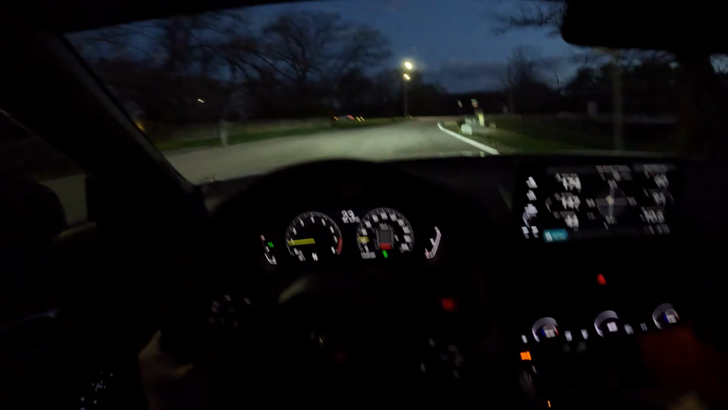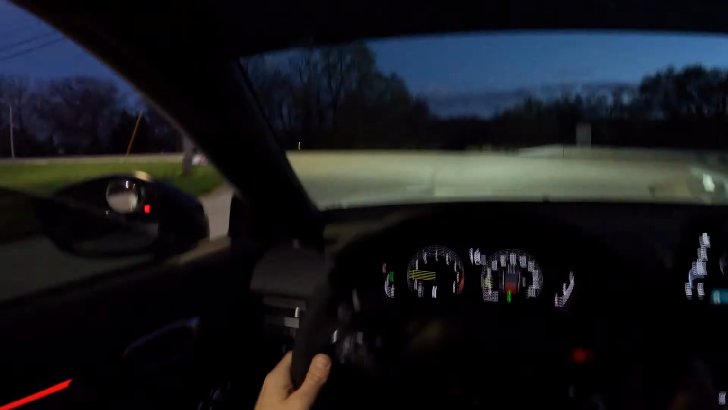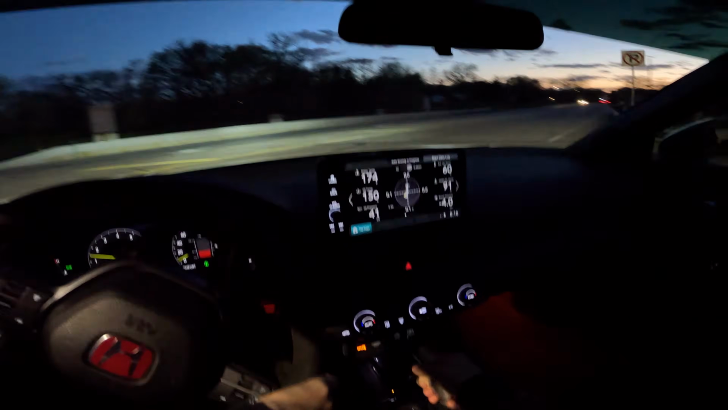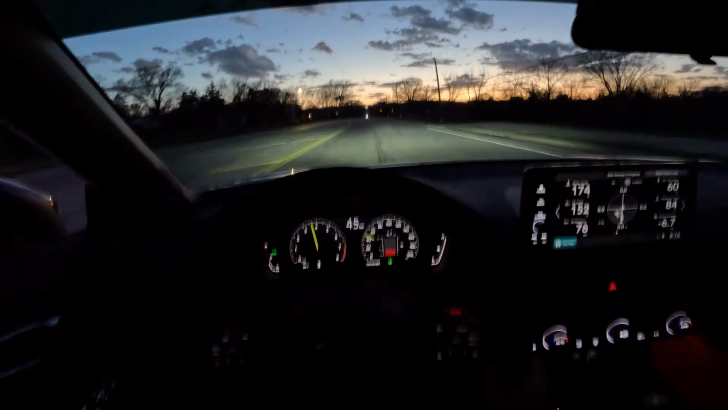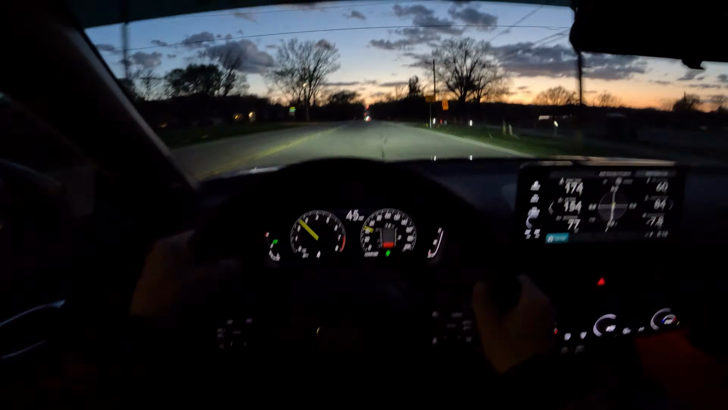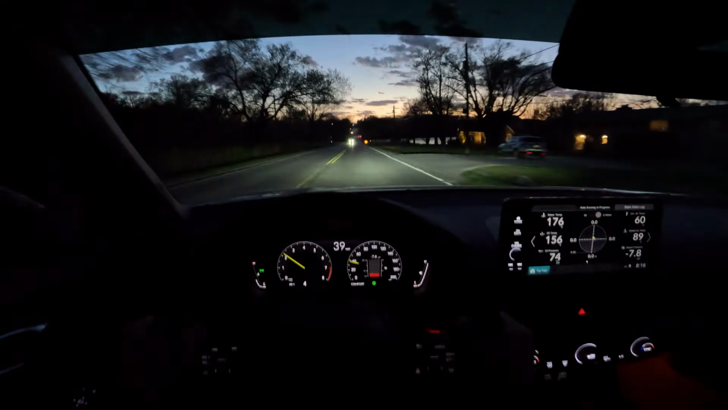Let's give you guys a little boost gauge there. Car is sitting with almost 14,000 miles, which is nothing for a Honda.